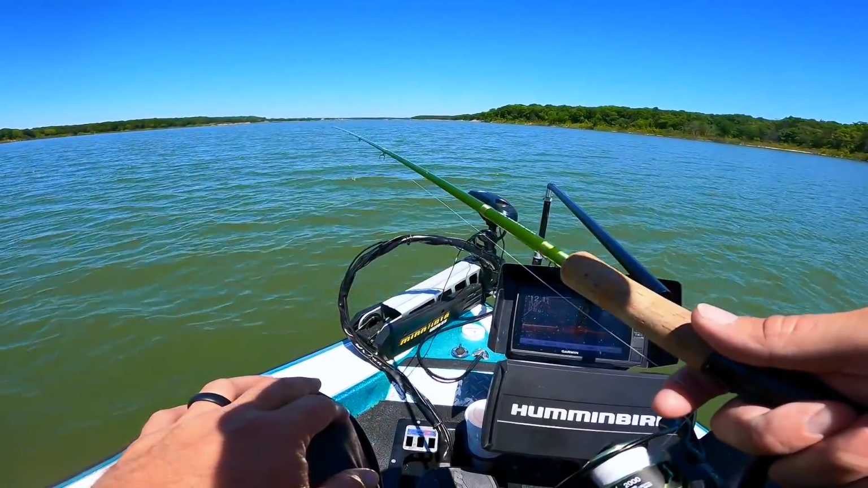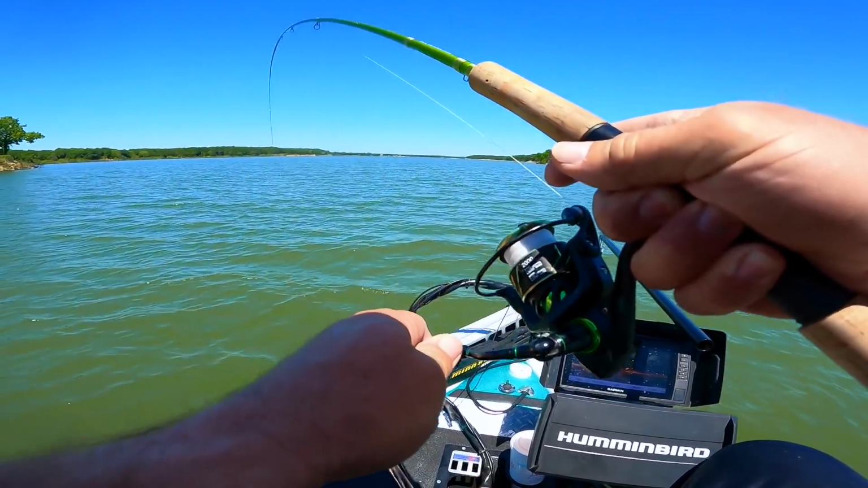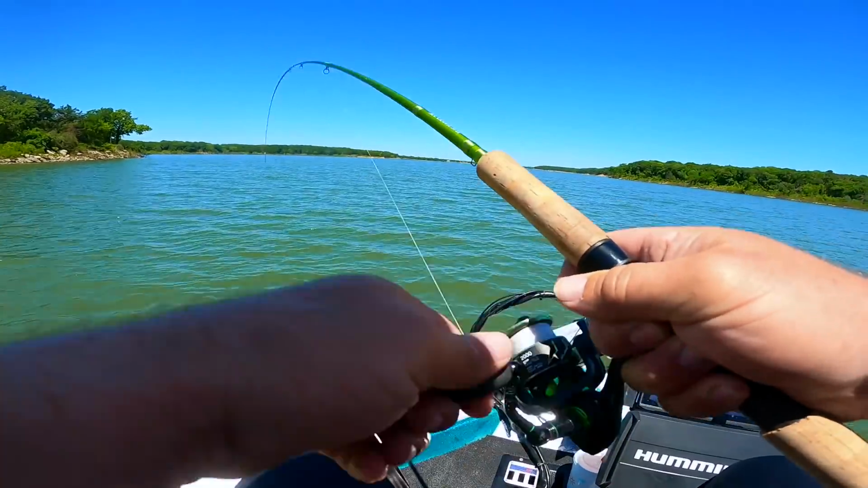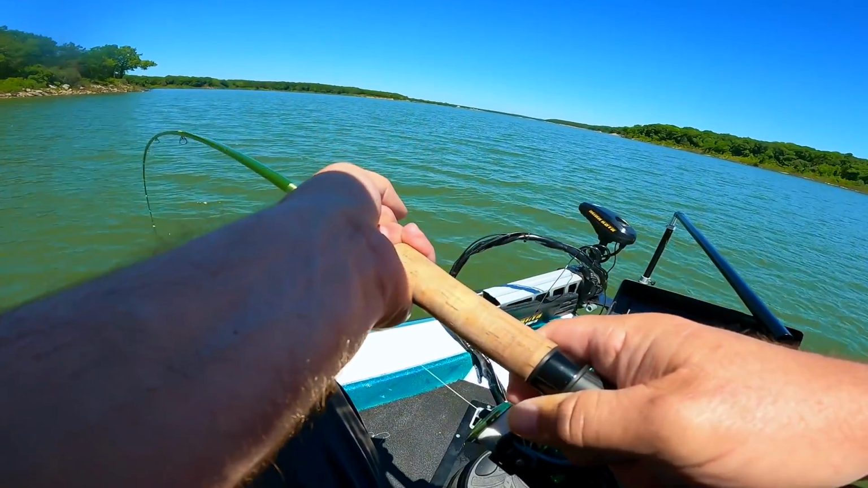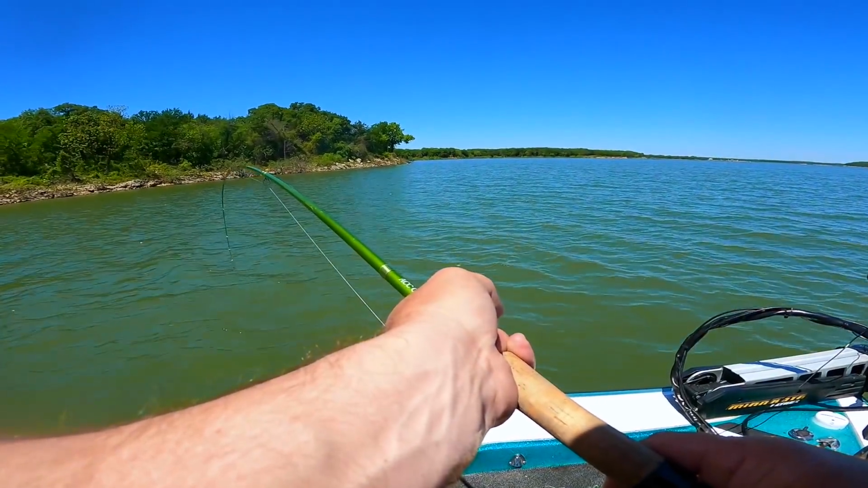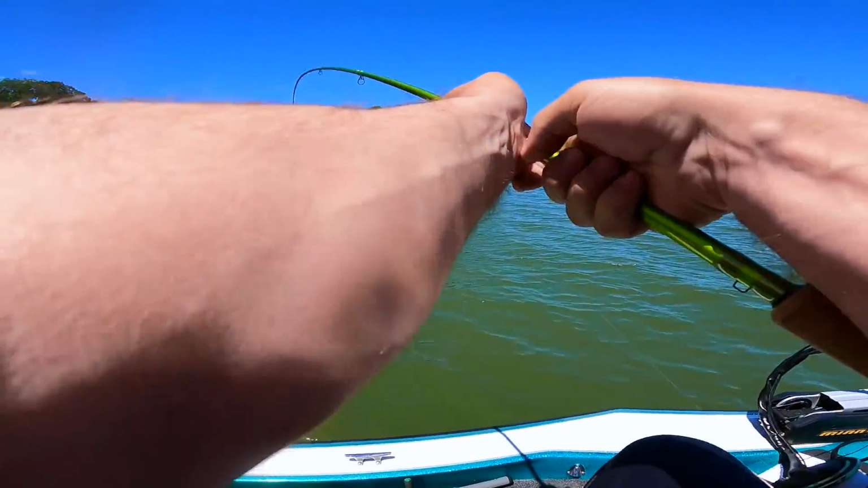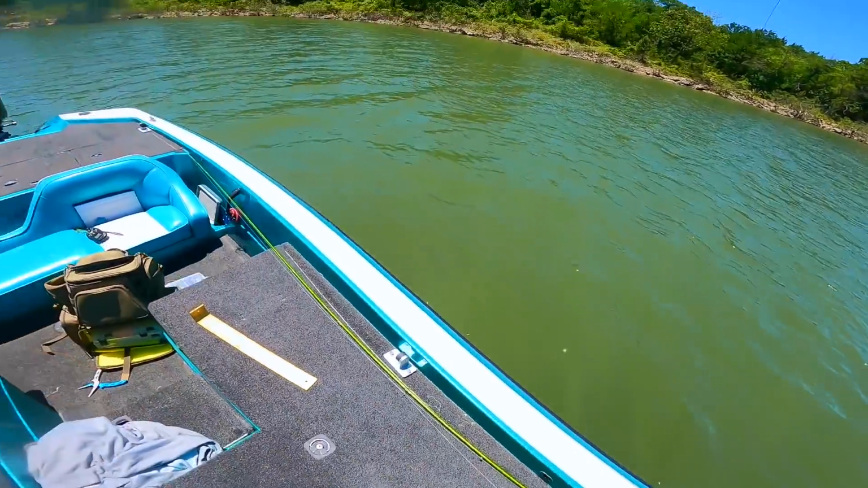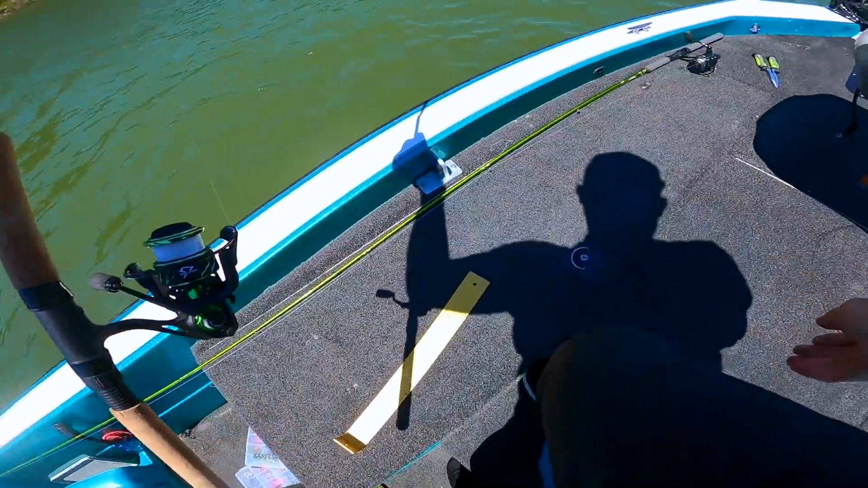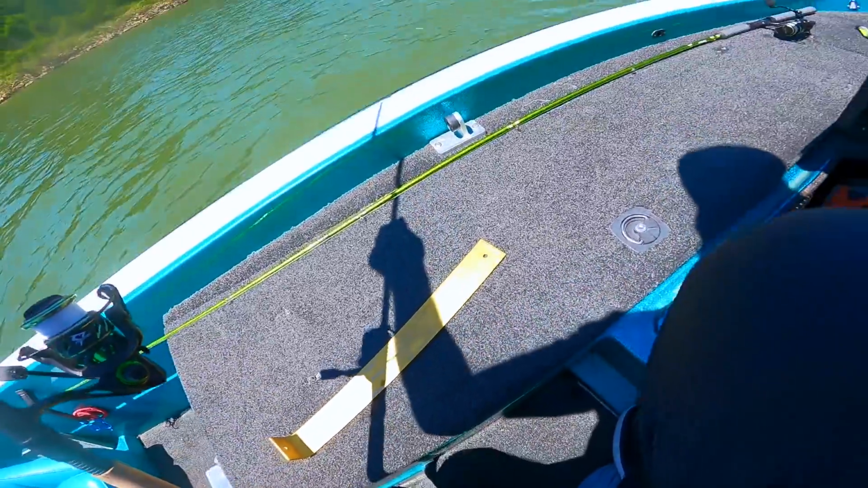Trying. Oh, I got one. Whoa, he's mad too. That does definitely not feel like a crappie. That feels like a catfish. Let me see. Don't really want to break my ACC trying to boat flip it. So let's get this net out. Oh, he came off.